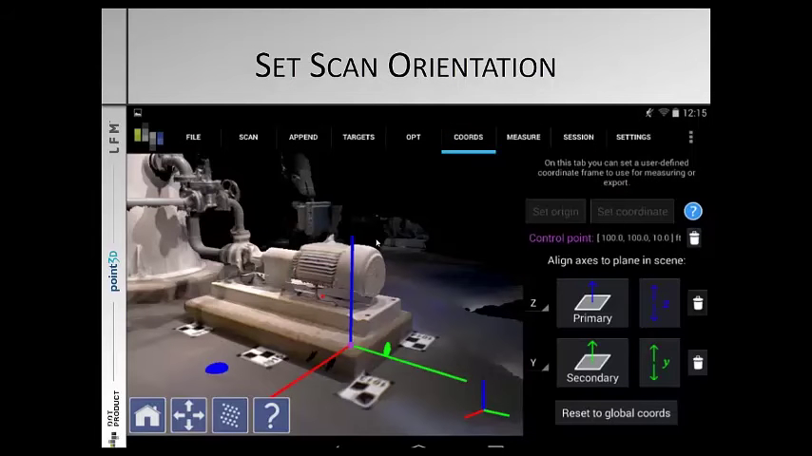Having set the coordinates, the next step is to set the alignment, the orientation, and in this scene we see a blue circle and a green circle. To set the alignment, we pick the first axis of precedent, and in this case it was the blue circle for the floor that set the z-axis, and then the second point that we picked was on a vertical surface of that concrete pedestal.